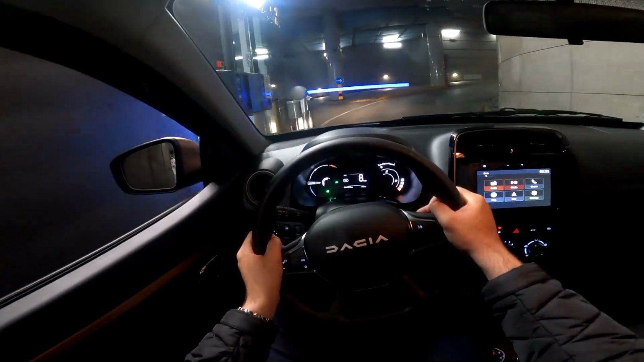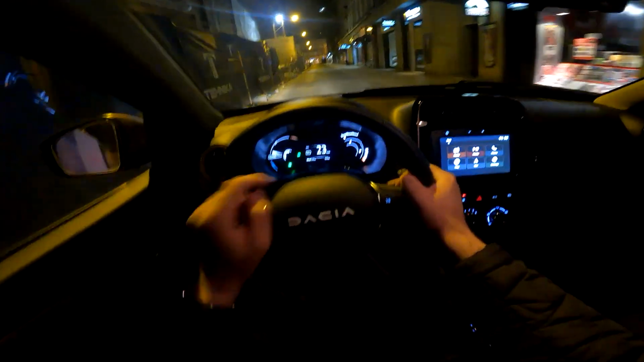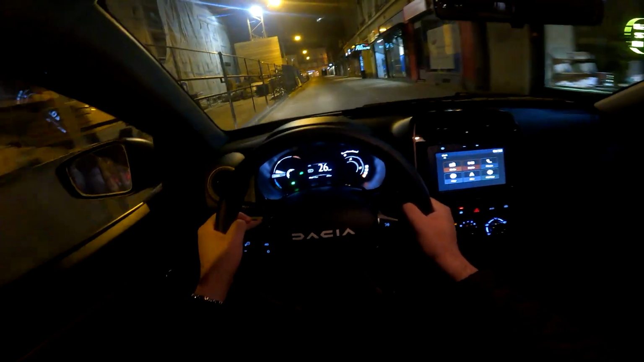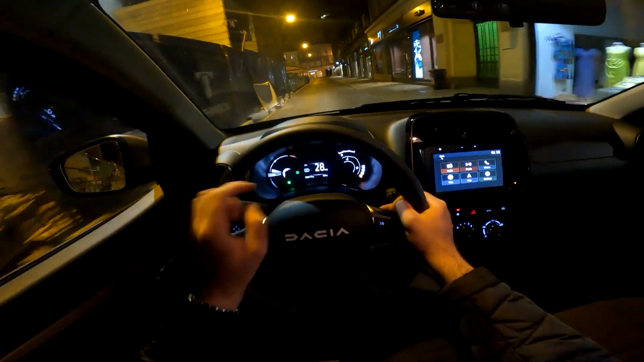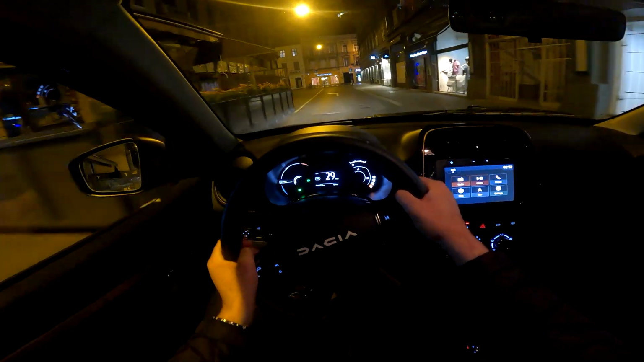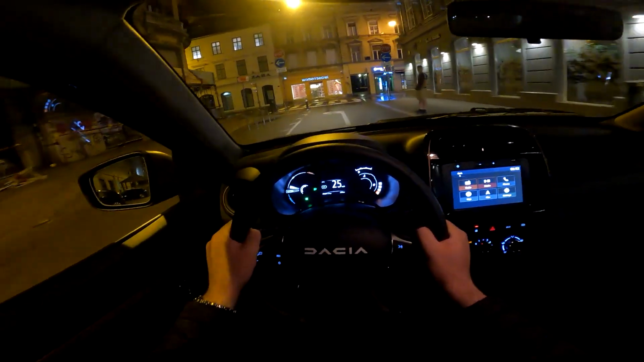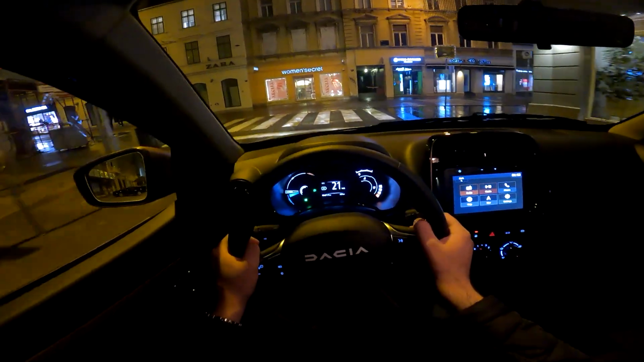You hear the artificial sound, and now the layout in front of us. Very cool display right here in front of the driver, various information right in front of you, and then some cool graphics on the left and on the right, and in the middle the 7-inch screen.